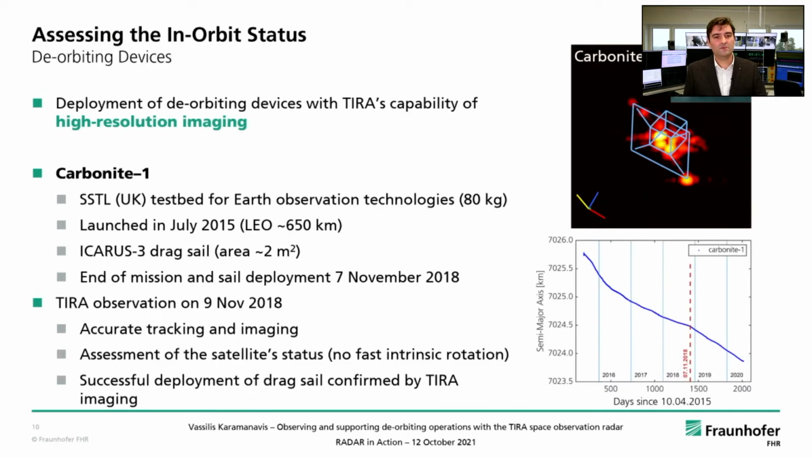A further example, this time taking advantage of the high-resolution imaging capabilities of TIRA, is Carbonite 1. Carbonite 1 is an SSTL testbed for Earth observation technologies, a satellite that has a mass of about 80 kilograms. It was launched in July 2015 into low Earth orbit at a height of about 650 kilometers.